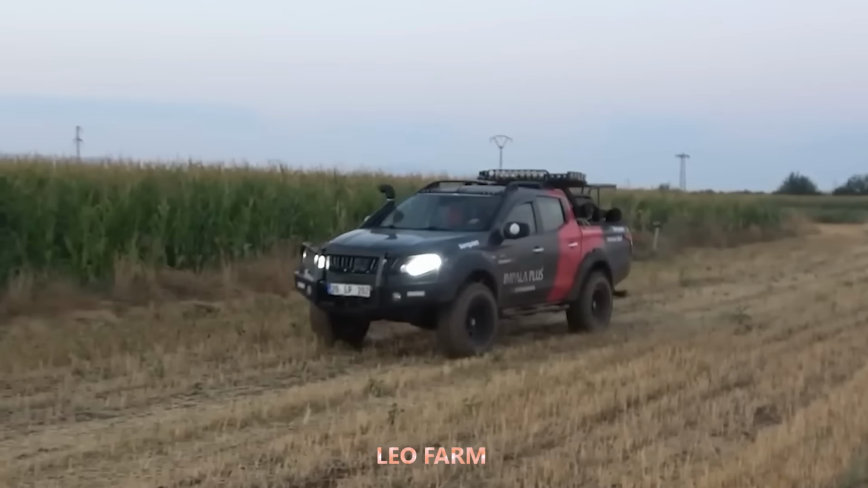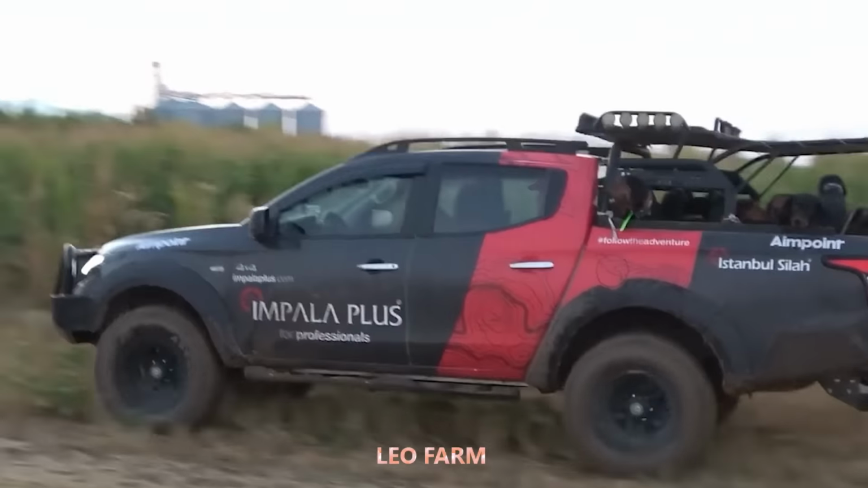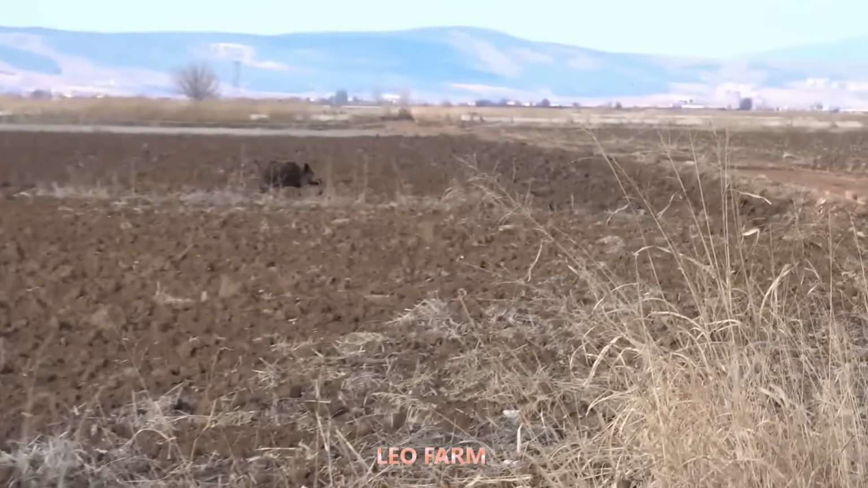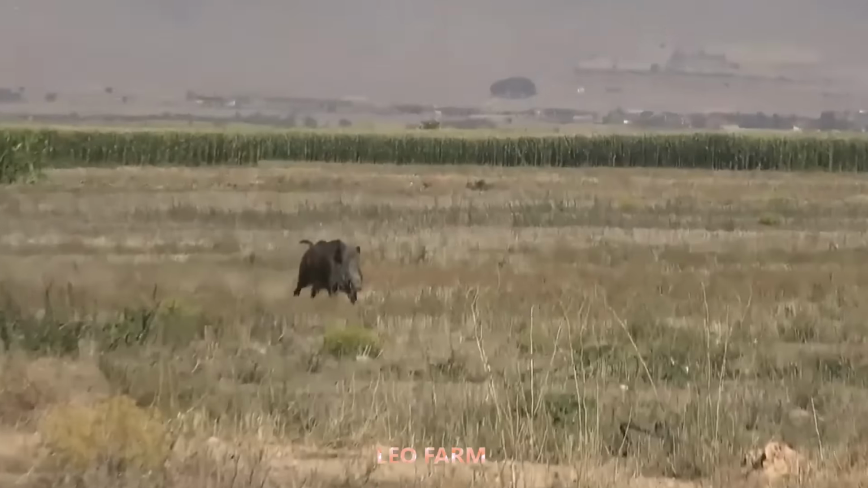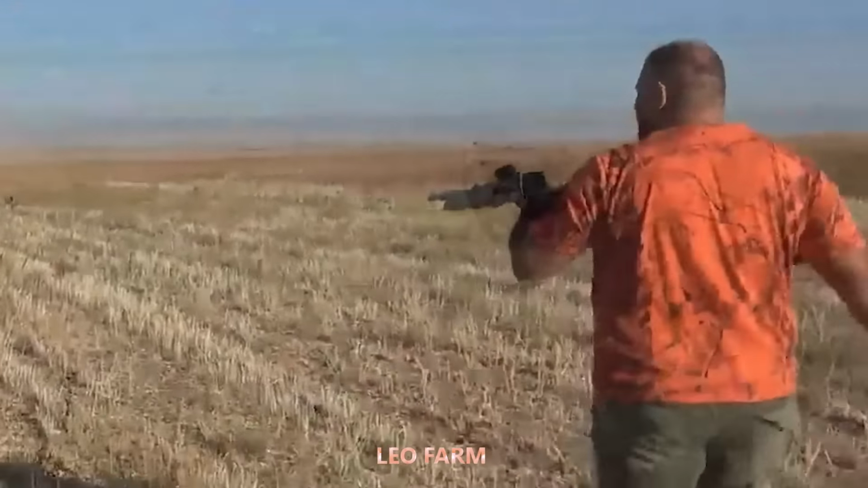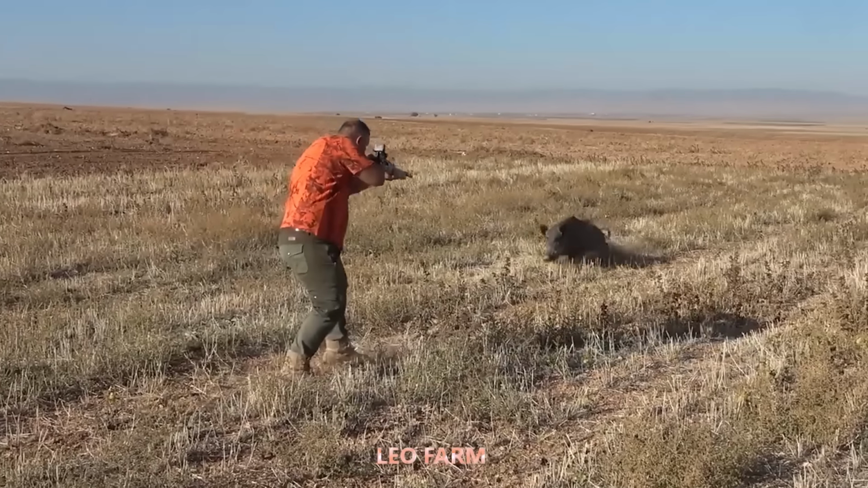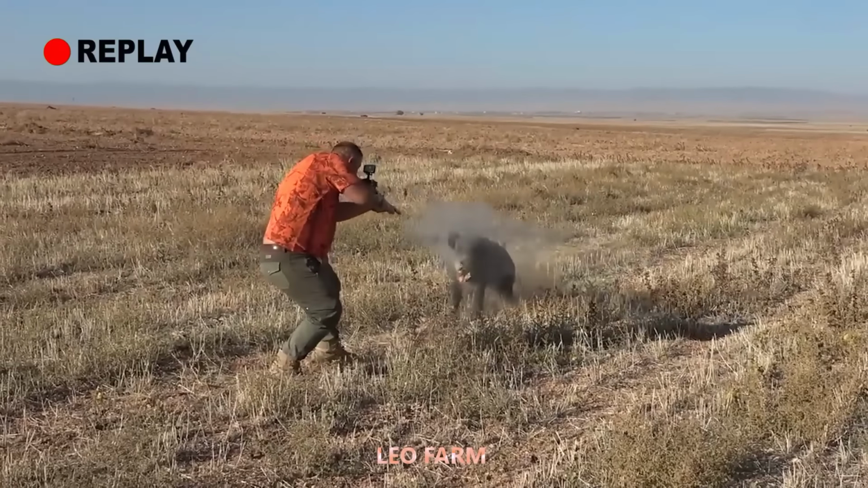At dawn, John's hunting team steps onto the post-harvest fields in Turkey, ready for a challenging hunt. Everything is meticulously prepared, and every member knows their exact position. From afar, John spots a massive silhouette moving across the field. He cautiously moves closer. Just as he gets near, the beast suddenly charges forward. The sharp crack of a gunshot rings out. The wild boar falls instantly. A swift and precise strike once again. John proves his skill, sending a clear message to the wild boars that they won't go unchallenged.